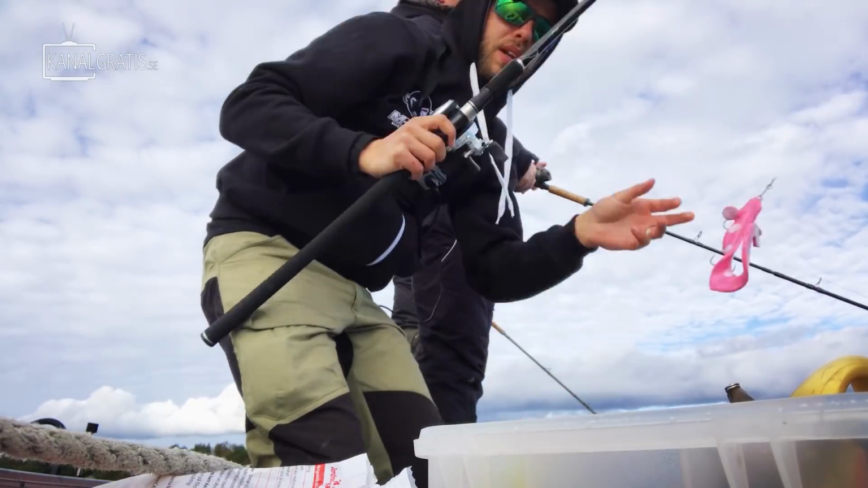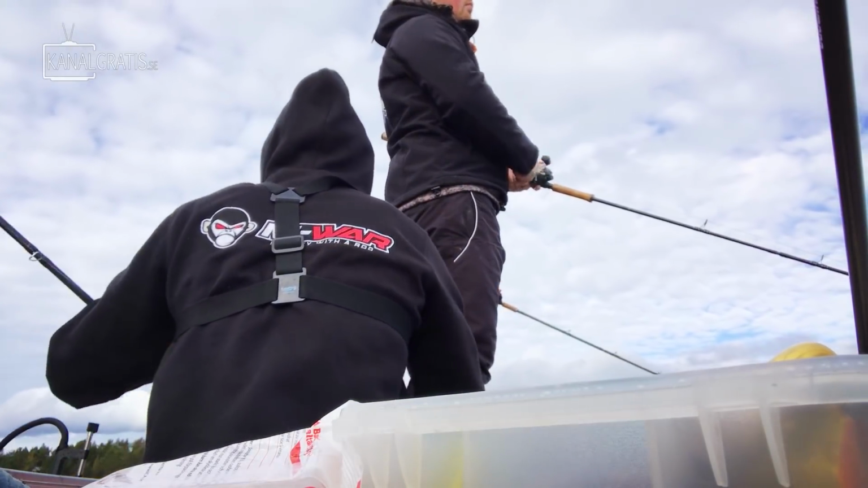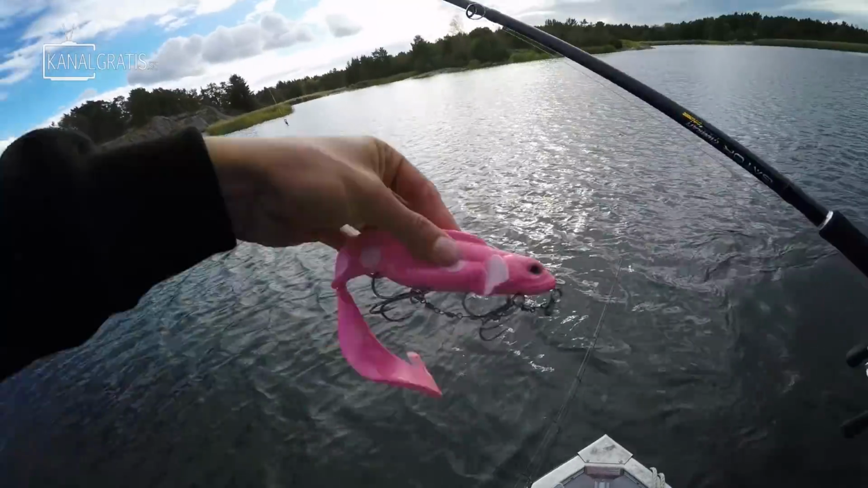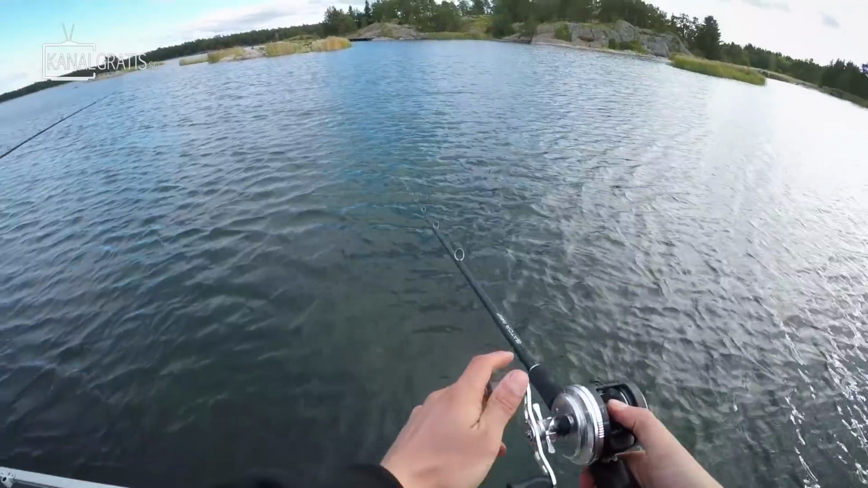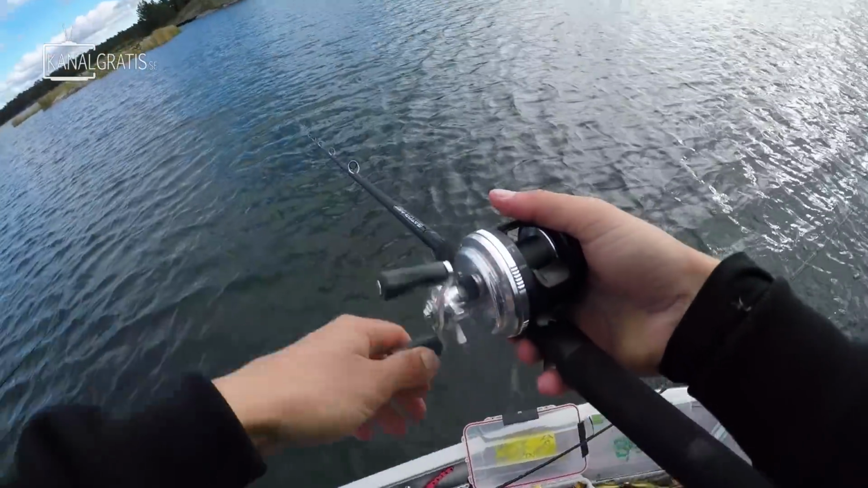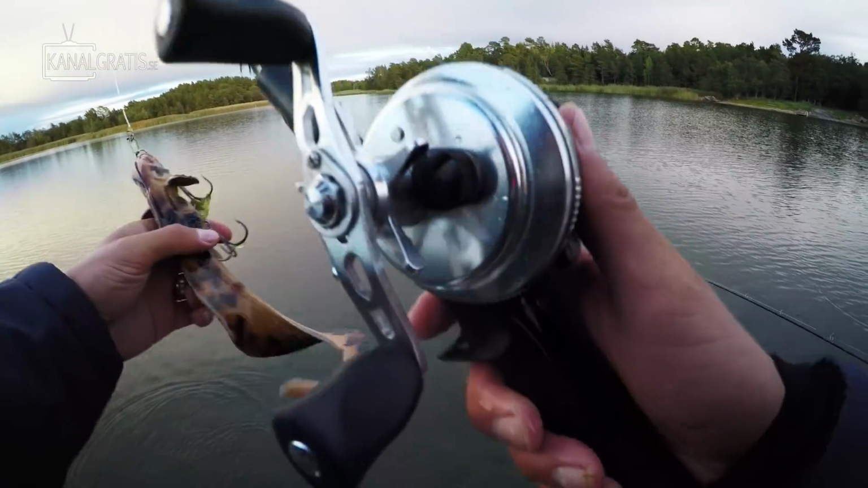So bear with us. Actually, I'm gonna put on a small sinker. Small fast attach sinker here. So let's see if this one will work. I actually caught my first 10 kilo pike ever on this color. Bright pink and quite similar conditions. So the pike is just not happening for us at the moment.